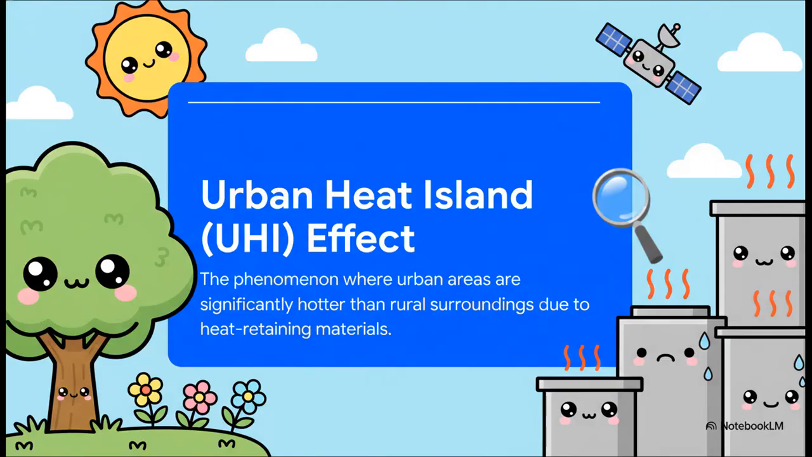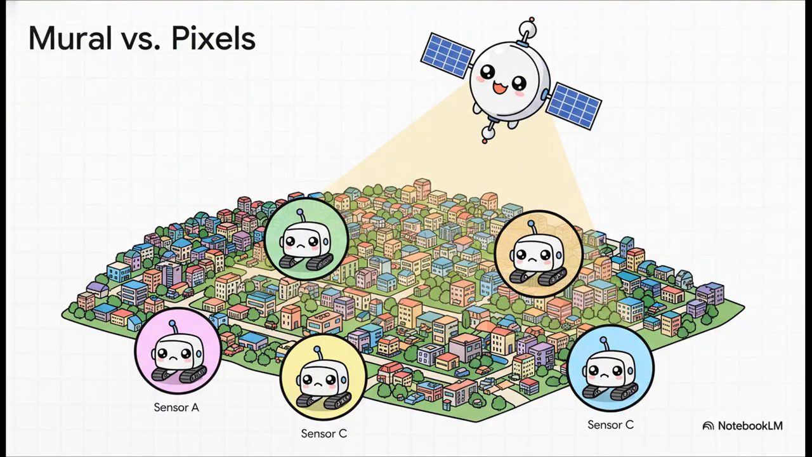So what's going on here? Well, it's a phenomenon called the urban heat island effect. As we've replaced cool, green, natural landscapes with all this gray infrastructure, we've basically turned our cities into giant ovens that are way, way hotter than the countryside around them. And this is exactly why those old-school weather stations on the ground just can't keep up. They give us a few dots of information here and there, but it's like trying to see a giant, complex painting by looking at just a few pixels. You miss the whole picture. To really see what's happening, you need that view from above.